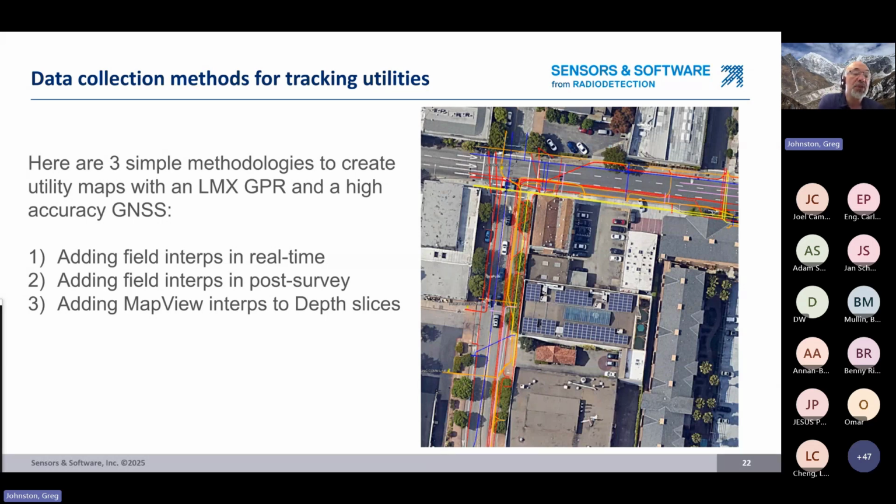So we're talking about mapping with an LMX GPR and a high accuracy GNSS. And so we can do three things. We can add field interps in real time. We can add field interps in post-survey. And we can add MapView interps to depth slices. And so the third one is certainly different than the first two, but I'll get to that one in a few minutes. So let's talk about the first one.